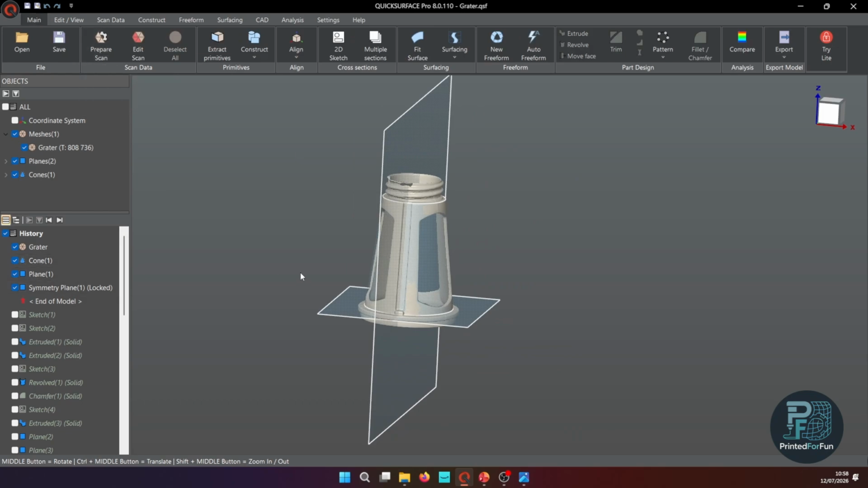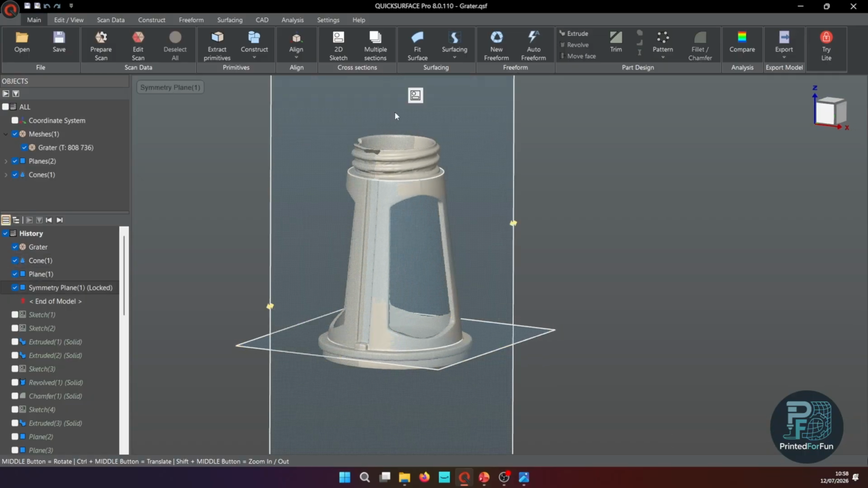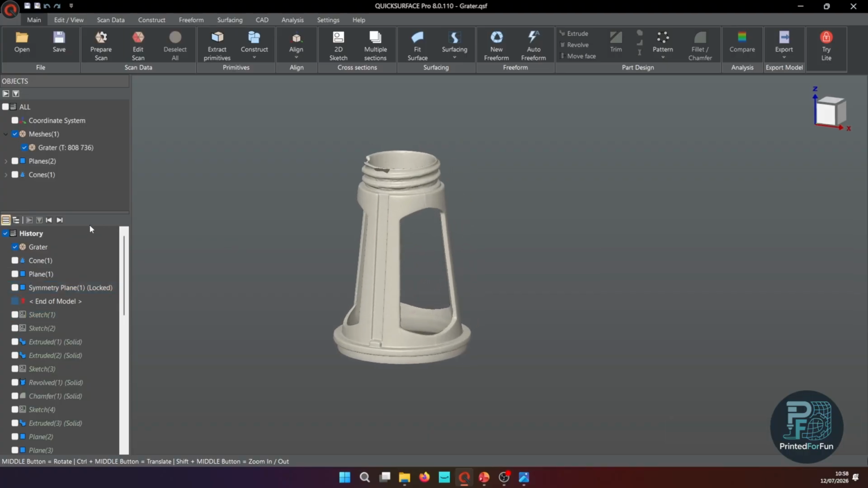And then I can orient it to the coordinate system. I start with the cylinder to get the z-axis defined. Then I use the base plane, and this last plane to lock in the rotation. Now, as we have aligned the model, we can already start with extracting our primitive bodies.